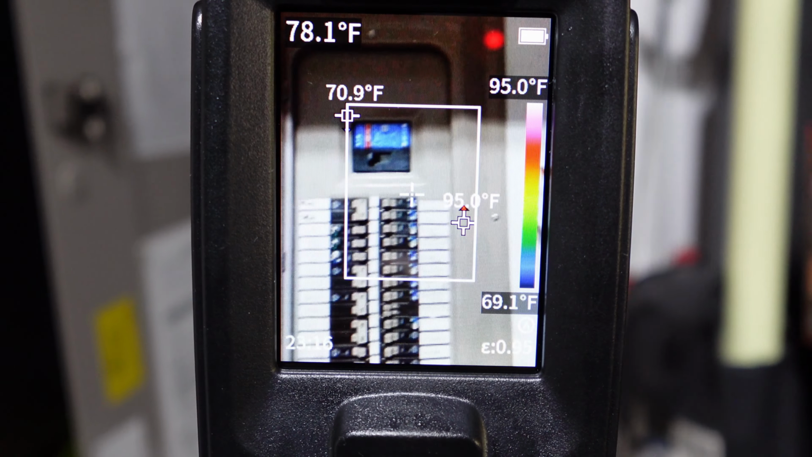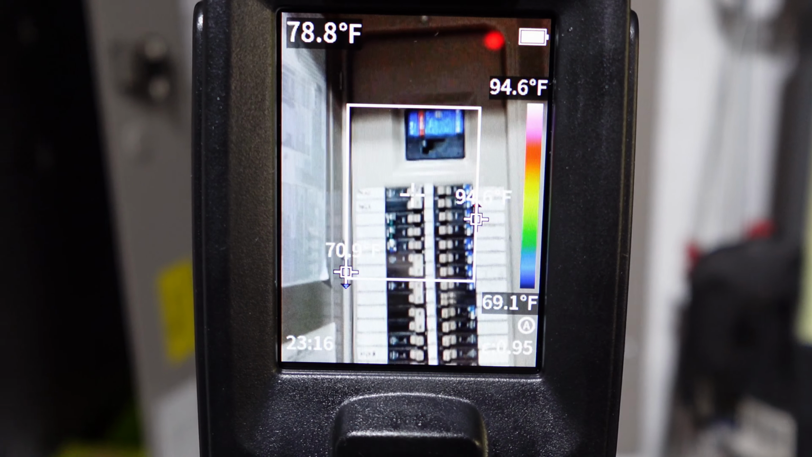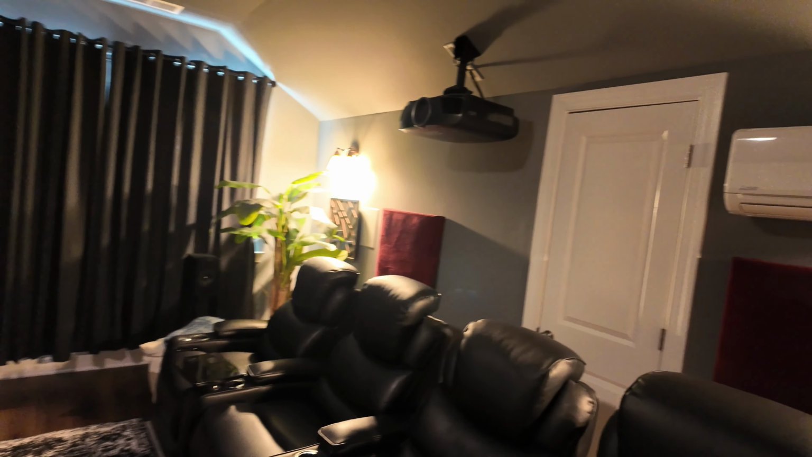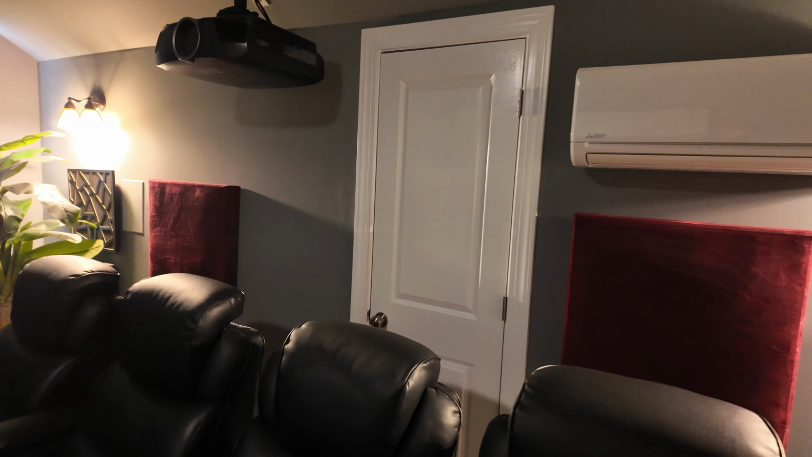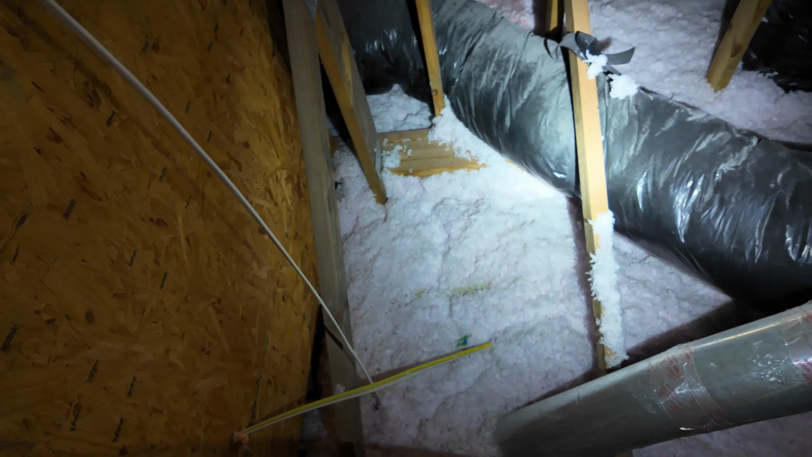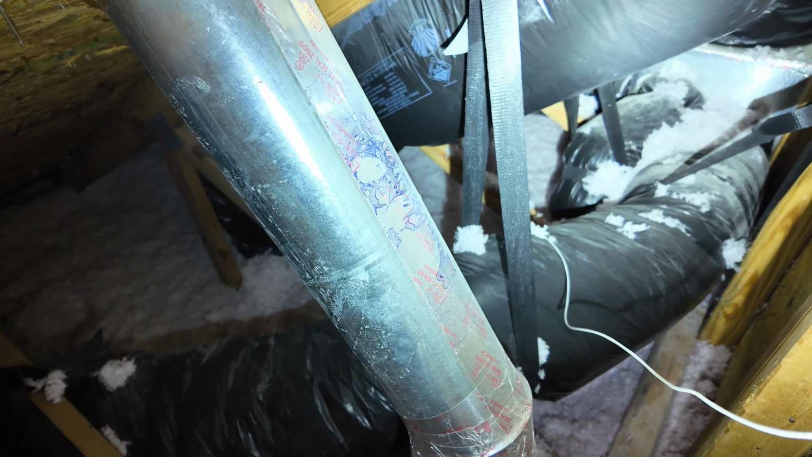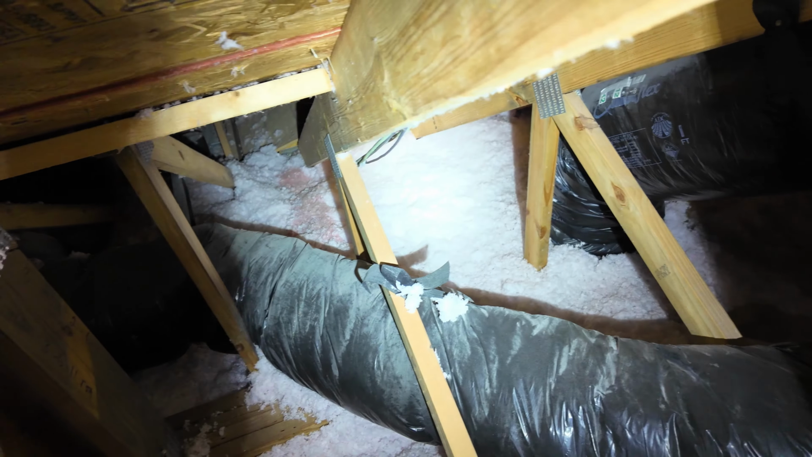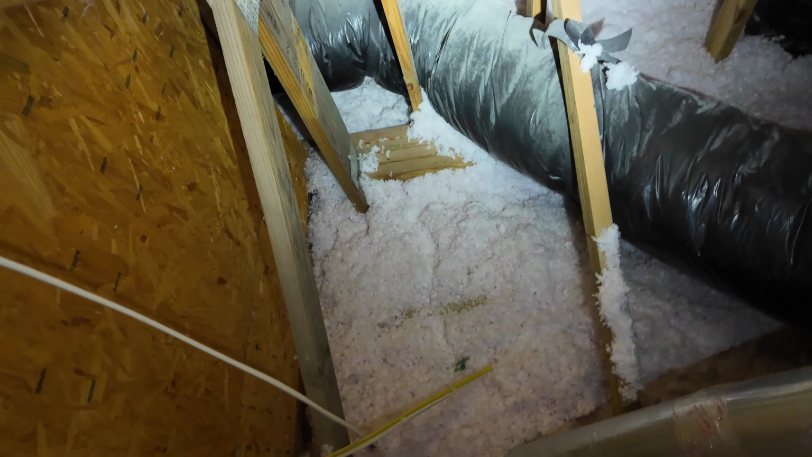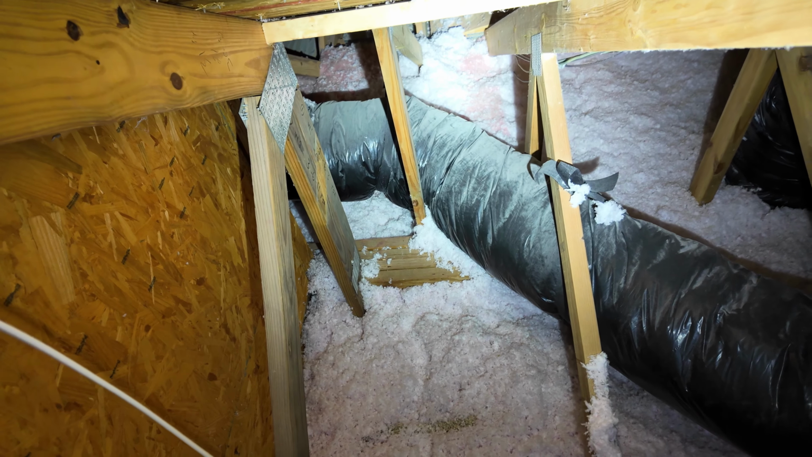Another good use case for this camera. I tell you, I'm gonna find a lot of uses for this. I'm gonna go up now and check some insulation in the attic and see if I got any leaks up there. Okay, here's the theater room here. And this door right here is an attic space where I want to check the insulation to make sure we're doing good there. Okay, if you can see here, I got a lot of HVAC ductwork, but there's insulation all in here. This is where I want to check and make sure I don't have any heat loss. I don't think this insulation, to me, looks that thick.